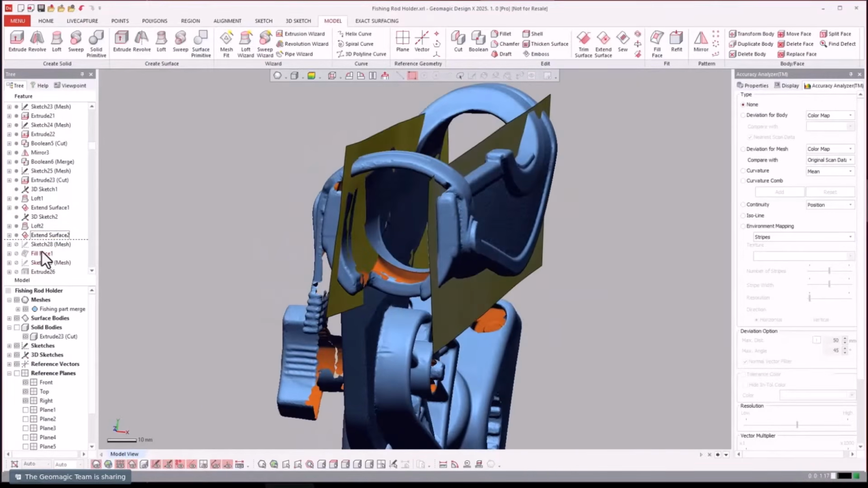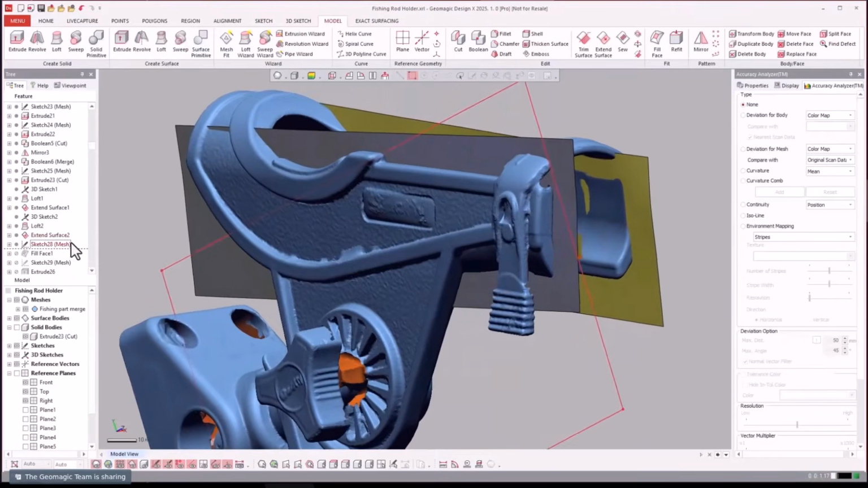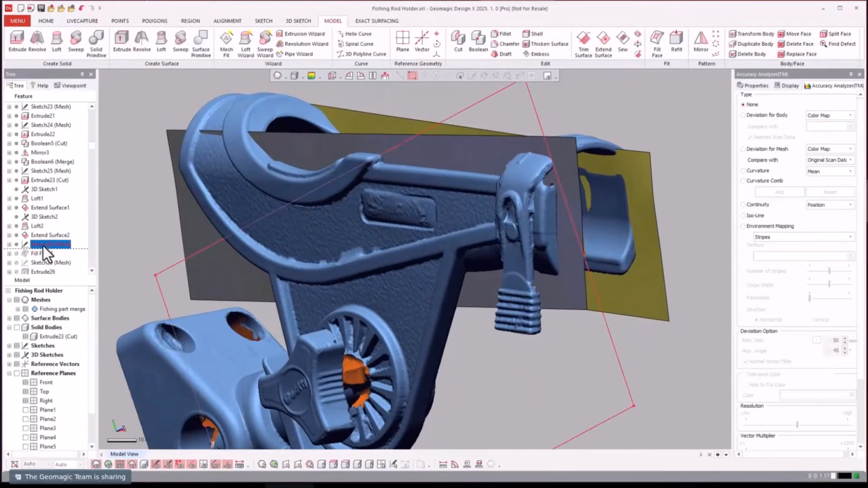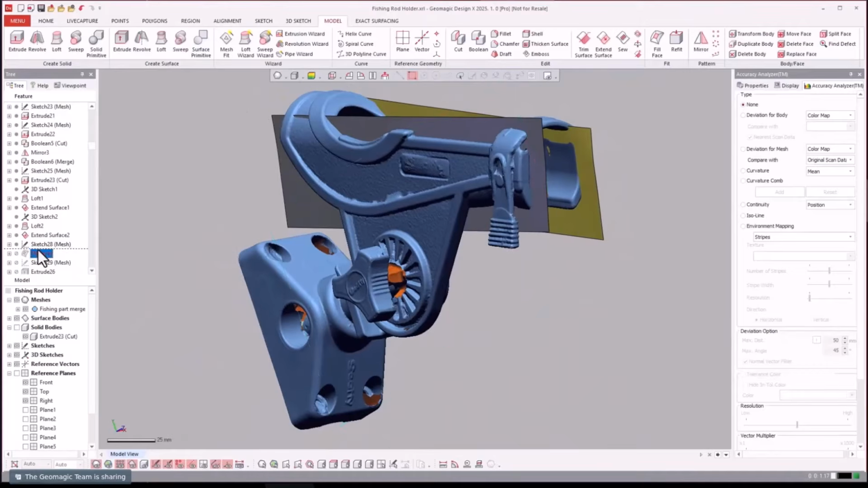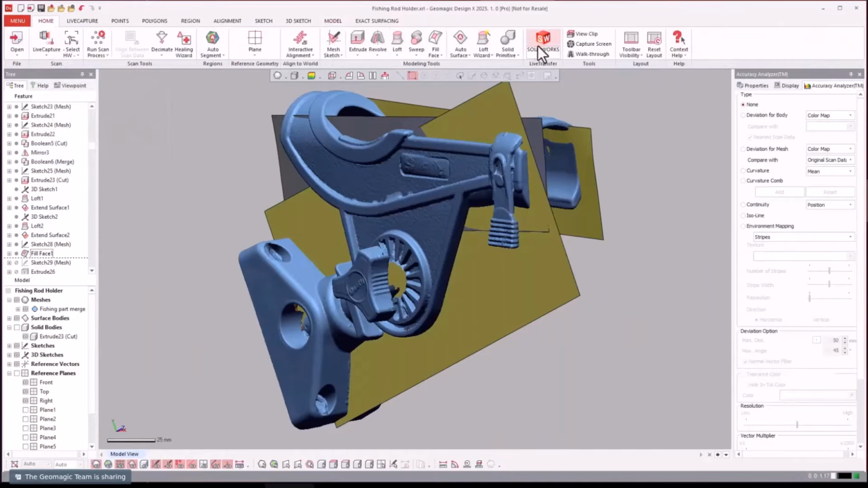All right. So we come here. Looks like whenever you see a sketch like that and then a fill face, what they did is they used a wizard, most likely right here.